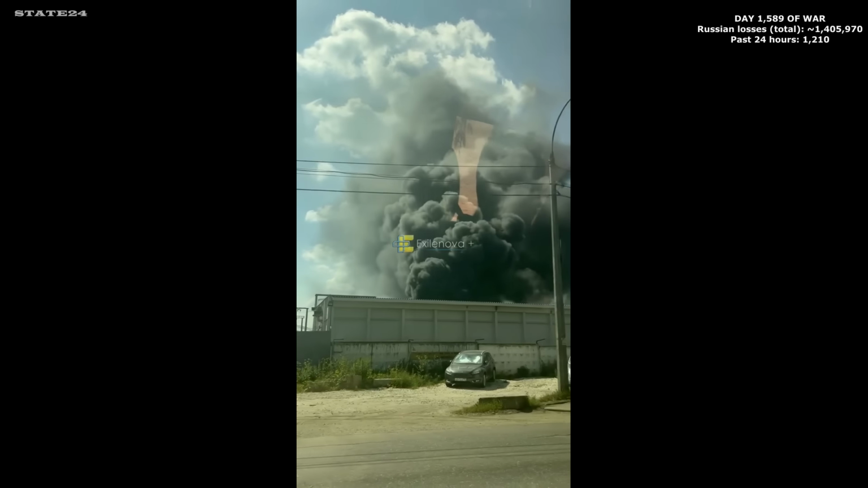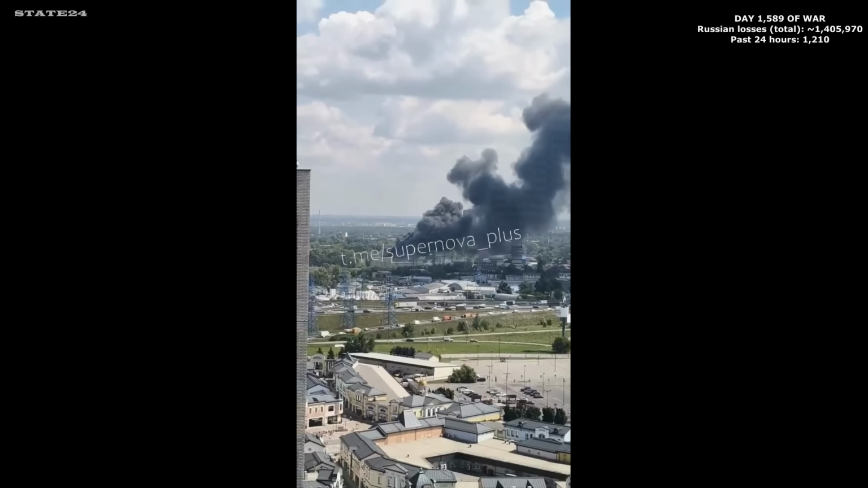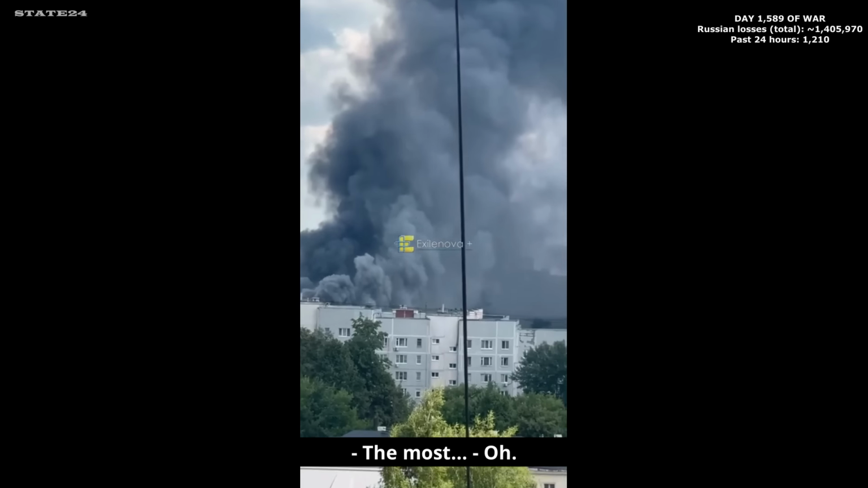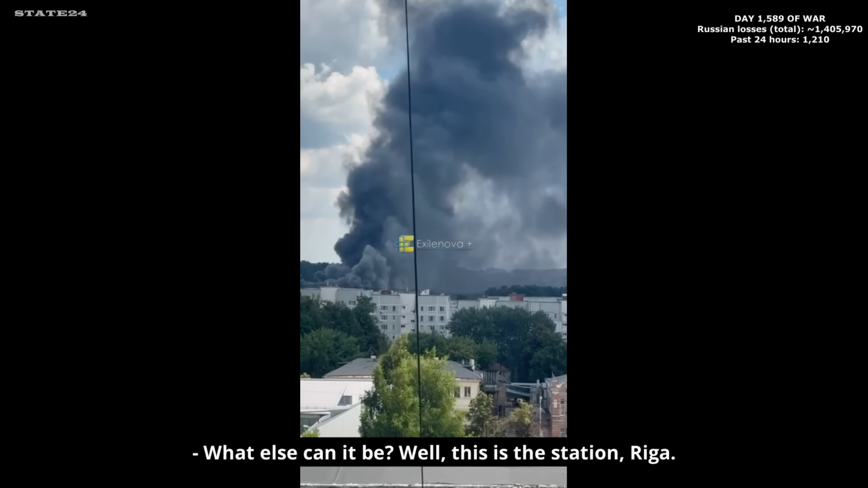The same overnight window also struck a satellite communications center near Moscow for the second time in under 2 weeks. 3 cities, 3 very different targets, hundreds of kilometers apart, all in one night. Nowhere inside Russia is outside reach anymore.